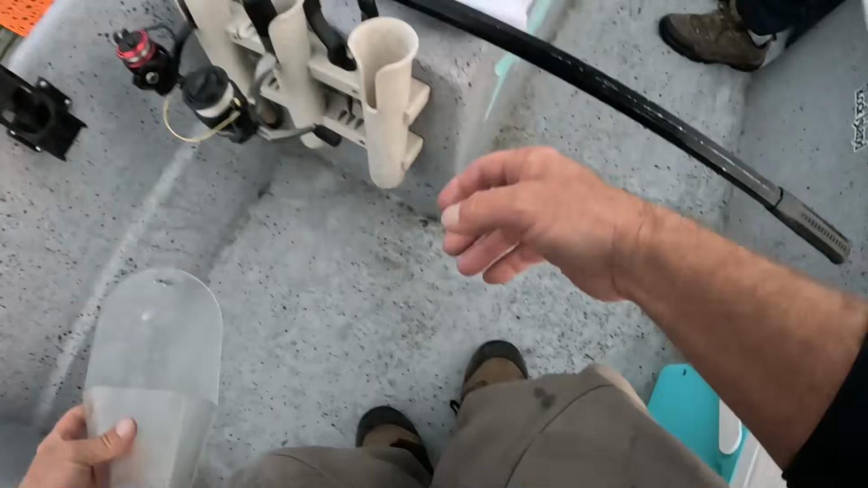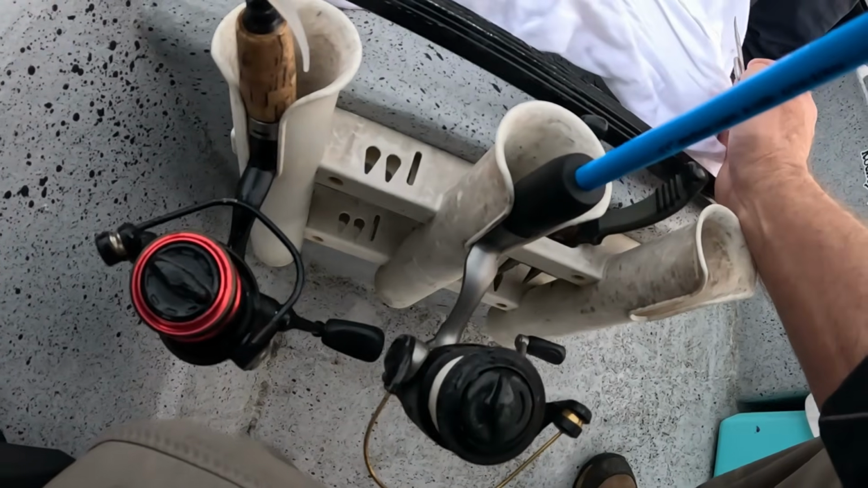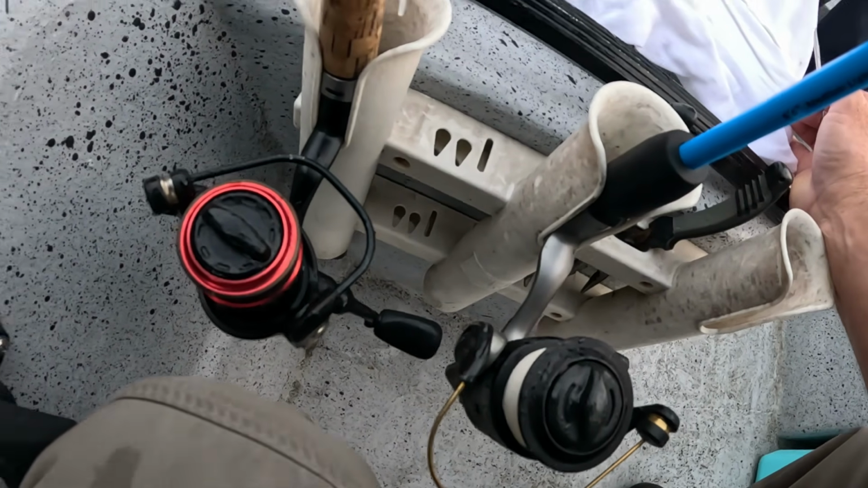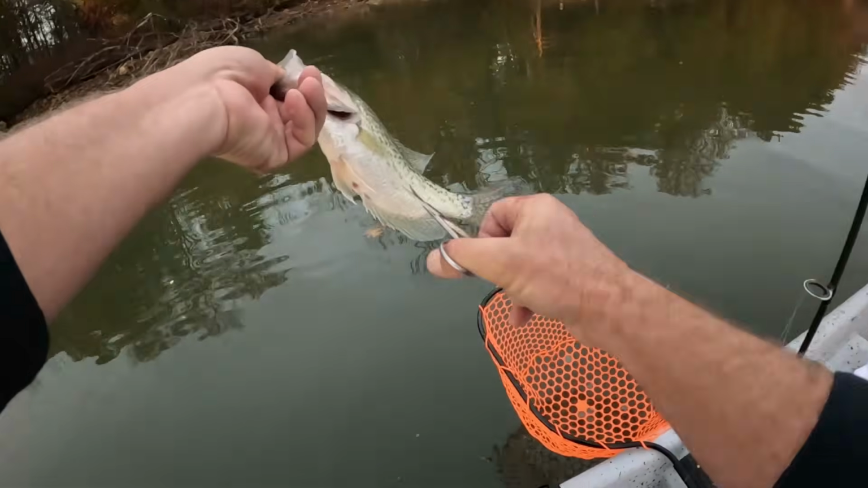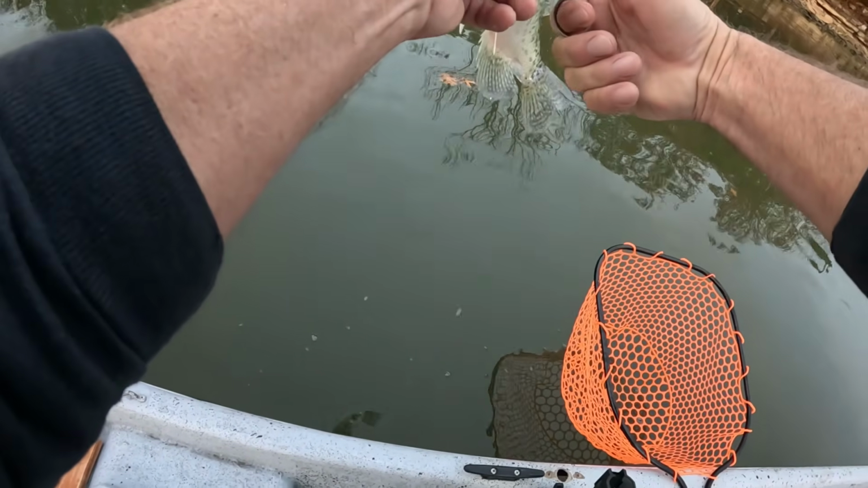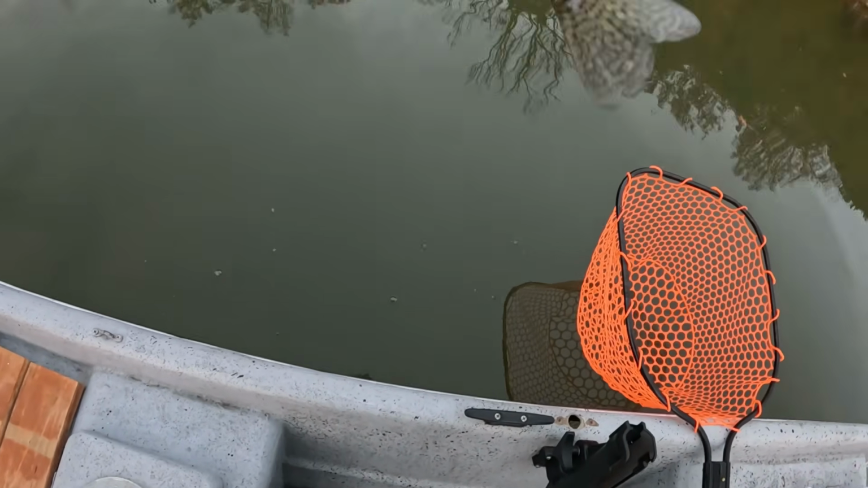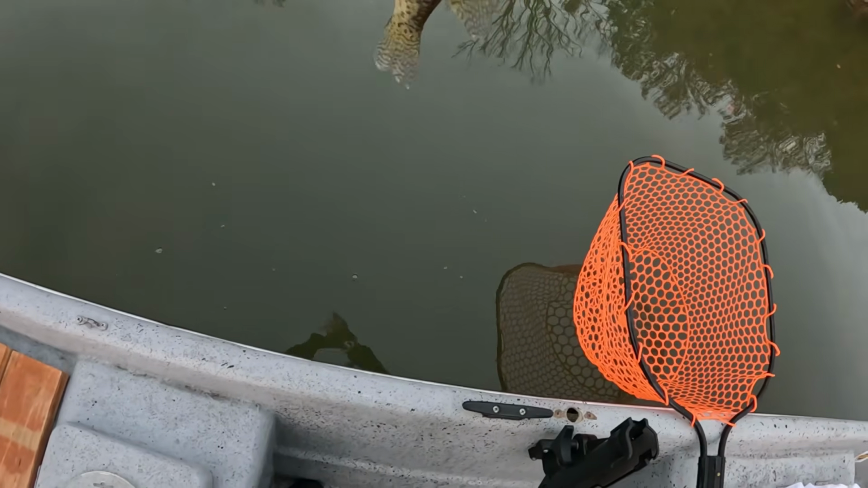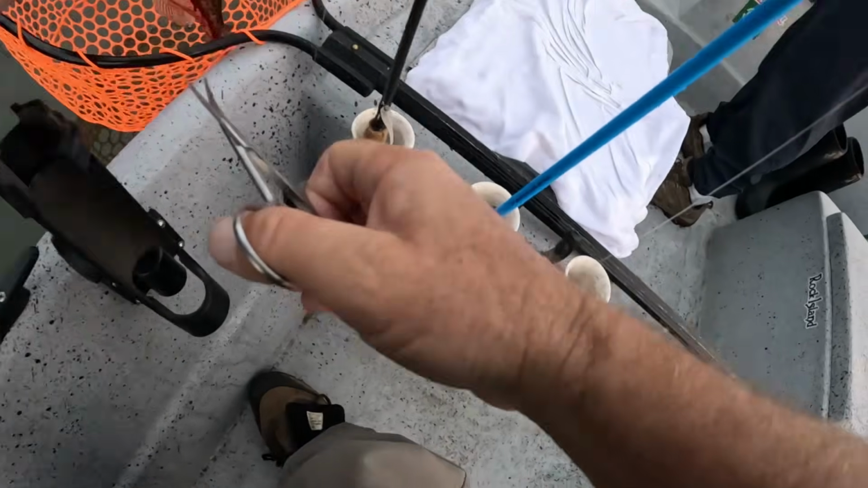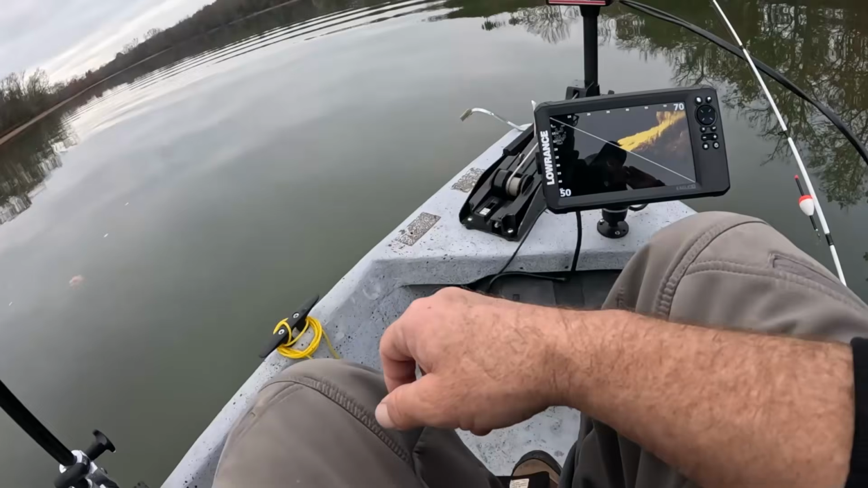First thing you do, we're gonna cut the blood out of him. You've been doing that, huh? Yeah. Oh, it's important. So just cut them gills, all them gills. And let him sit here and bleed out for a minute.